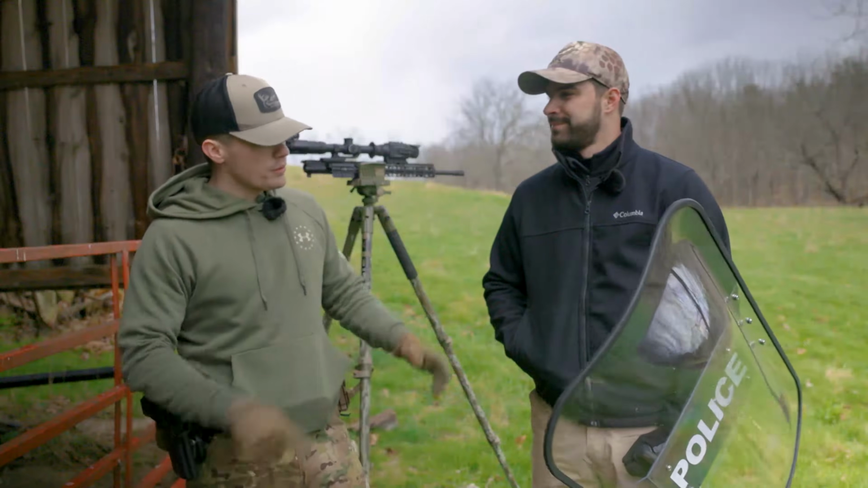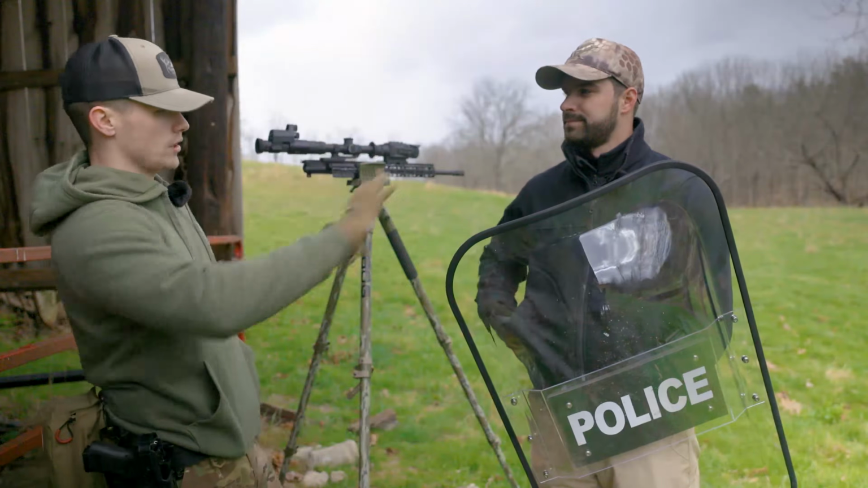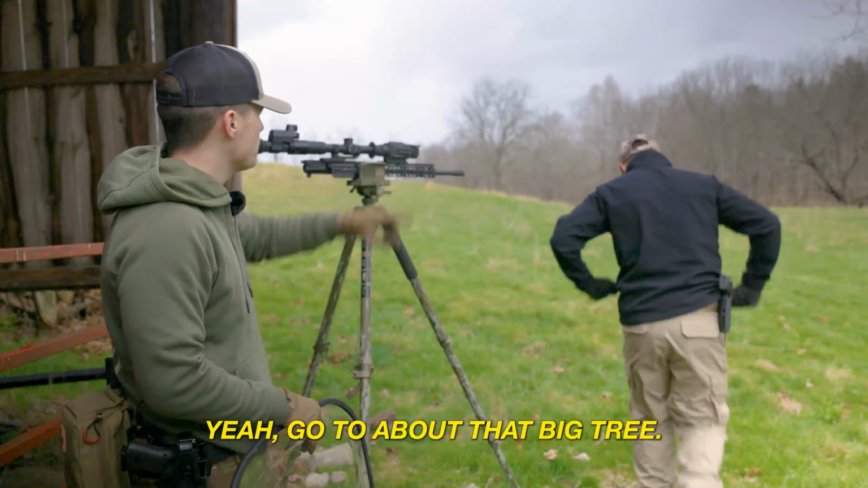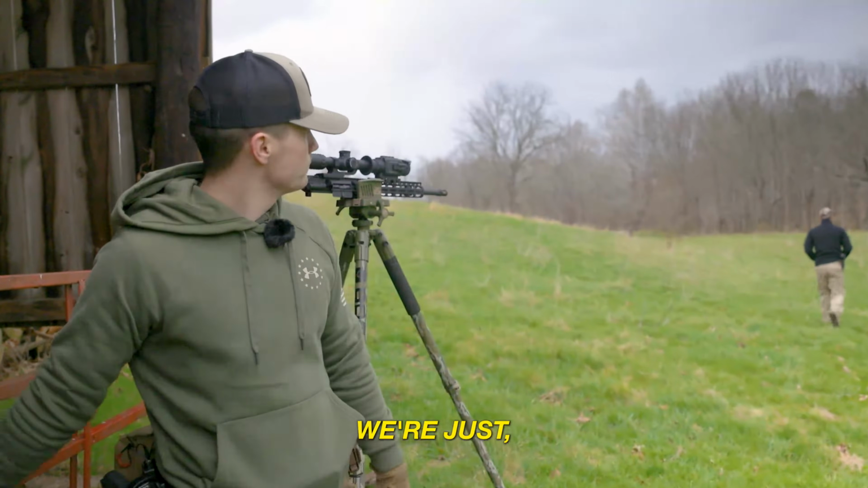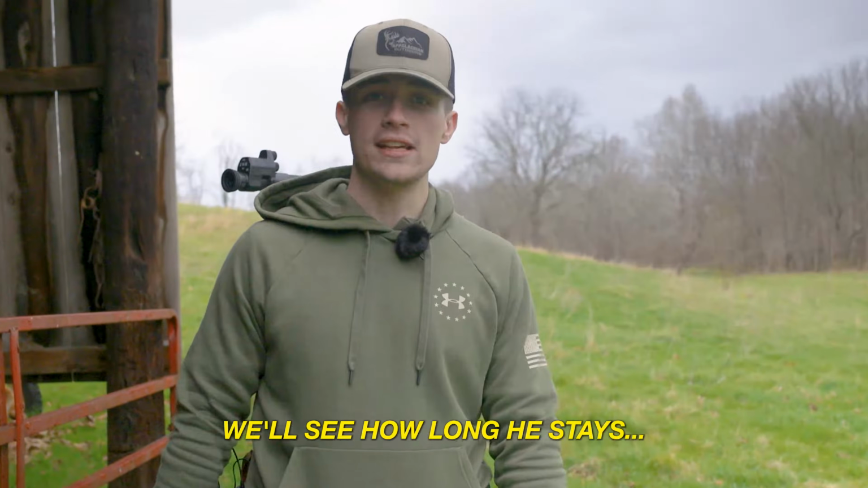Oh, well. Sparky, we want to get one more baseline just with you in normal clothes. Okay, so I'm going to hold on to this, and you walk. Yeah, go to about that big tree. The big tree. Yep. No, we're not doing anything. We're just going to see if he'll stay out there. I mean, it's freaking cold outside. It's like 20 degrees. We'll see how long he stays, but we'll end it there.